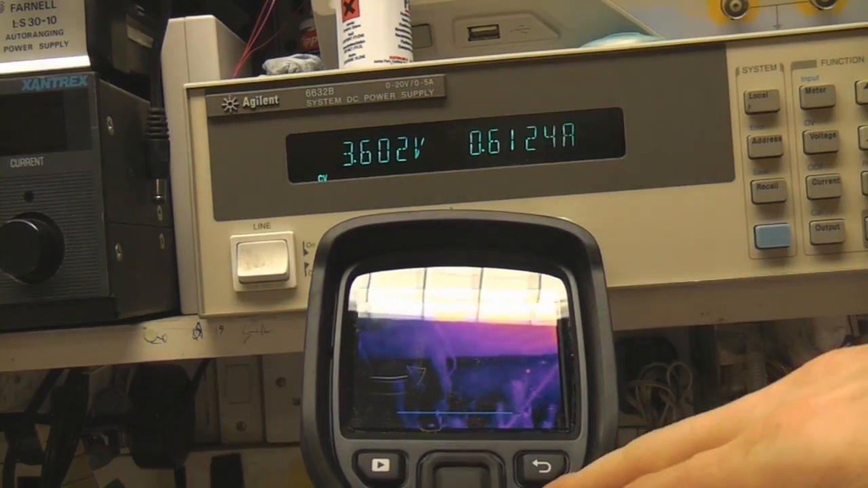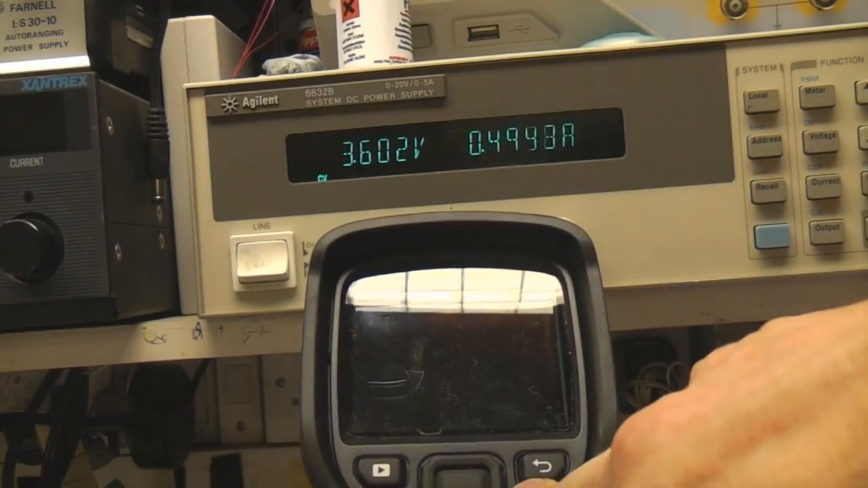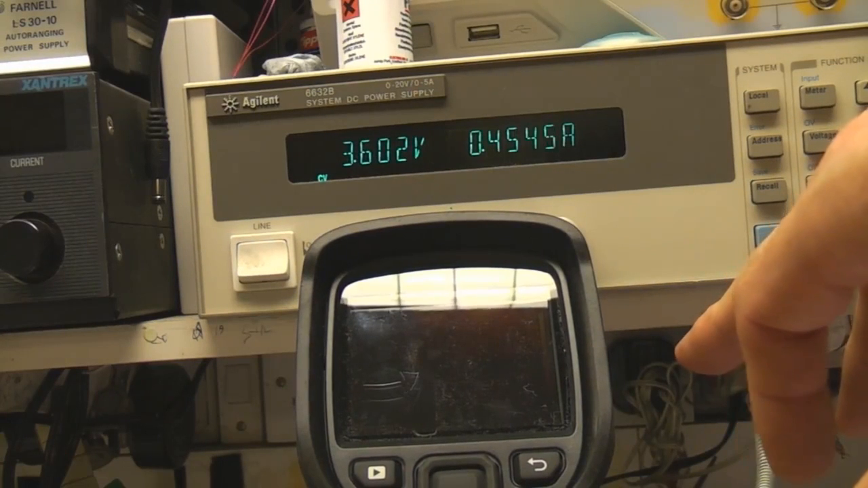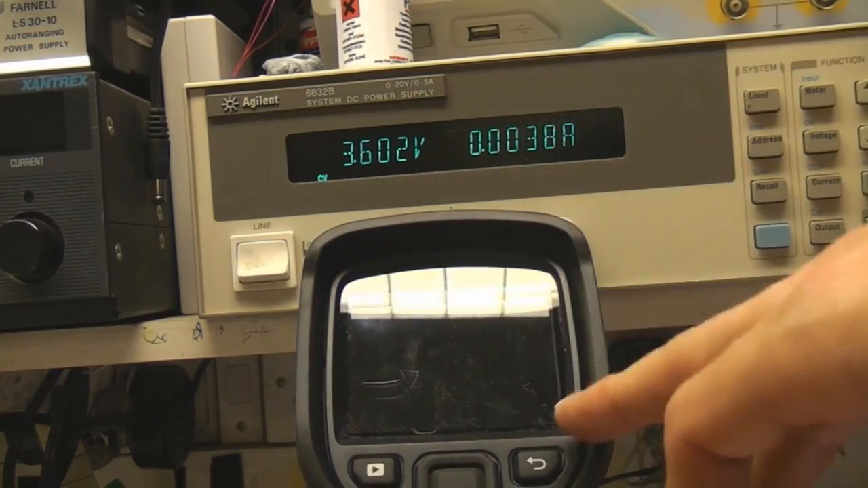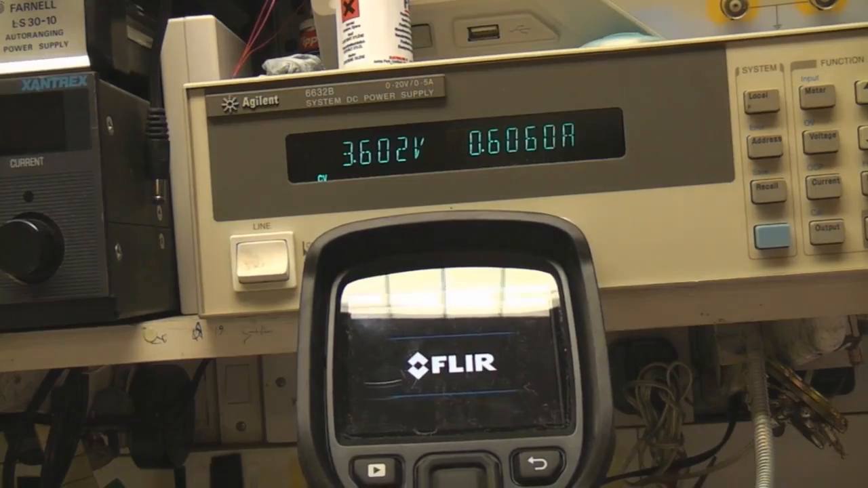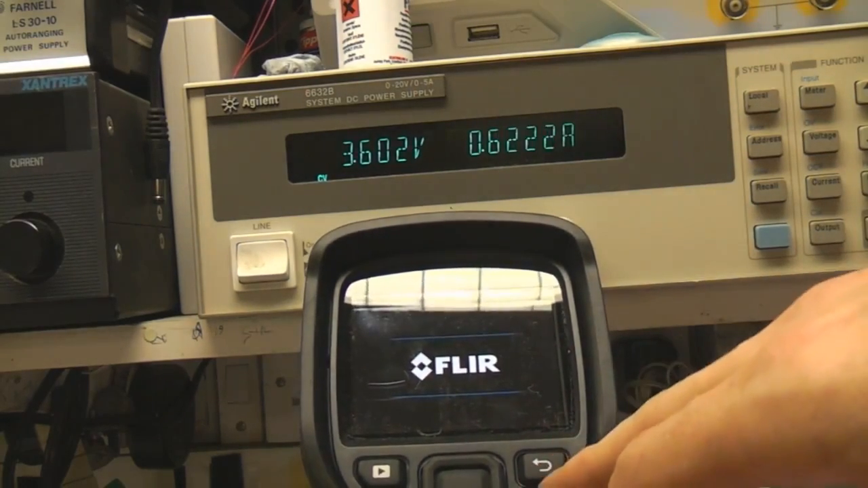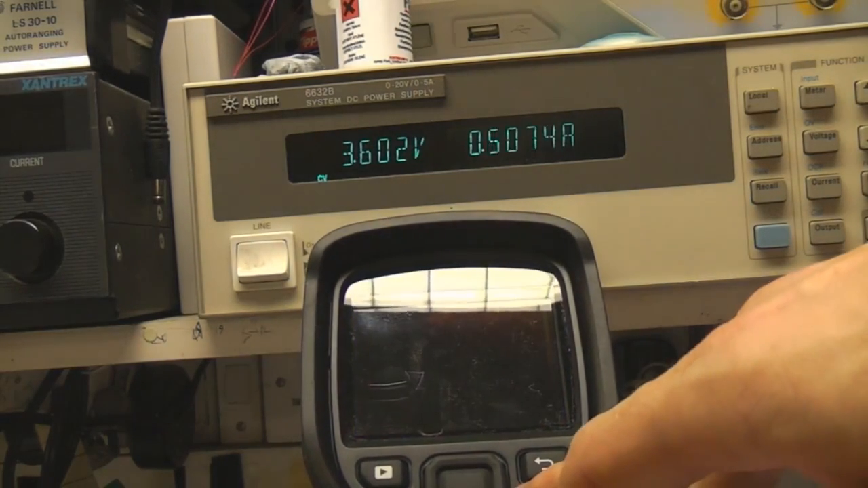But I'll just try that again. So if you just keep the button held down until it powers down. Well, actually that's gone into standby. I think you actually have to keep it pressed for quite a long time after the display's gone, so it's a bit hard to tell which mode it's gone into. But let's start up again. I'll just press that and just keep hold of it.